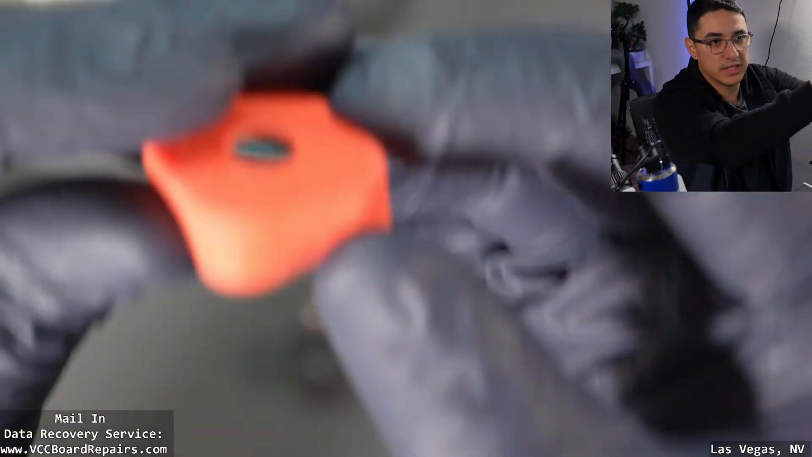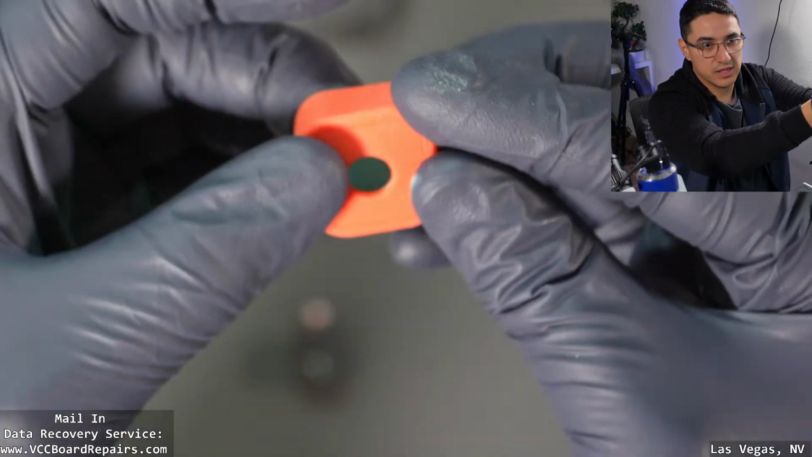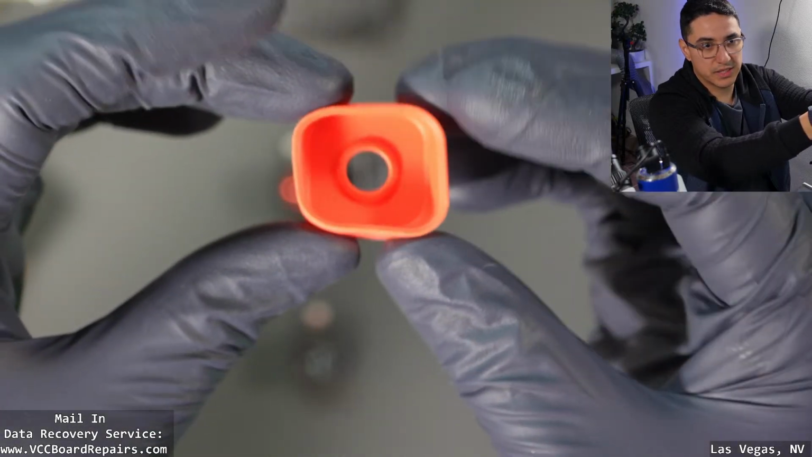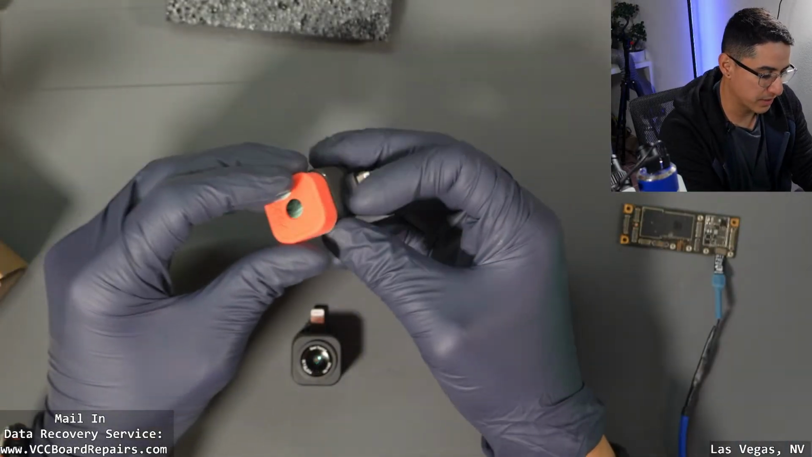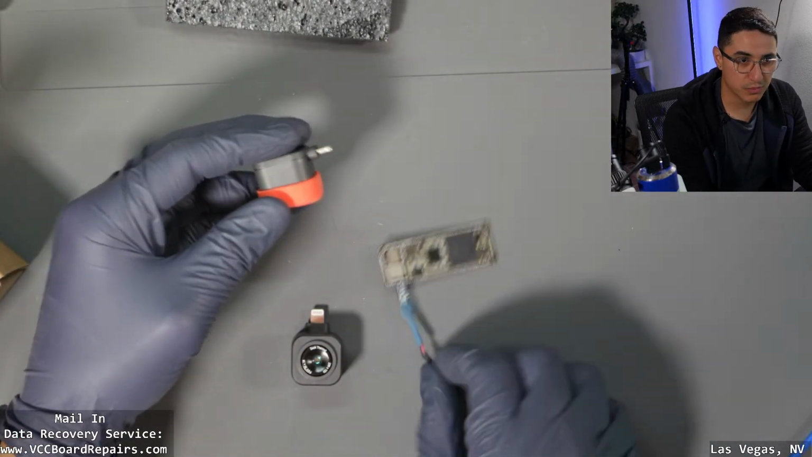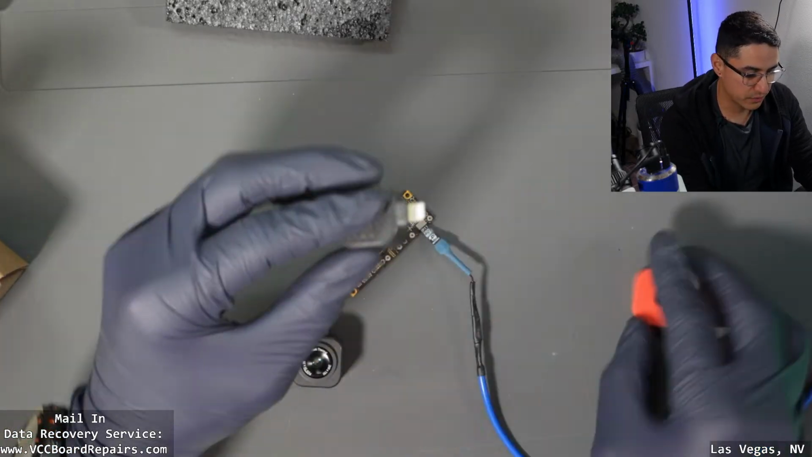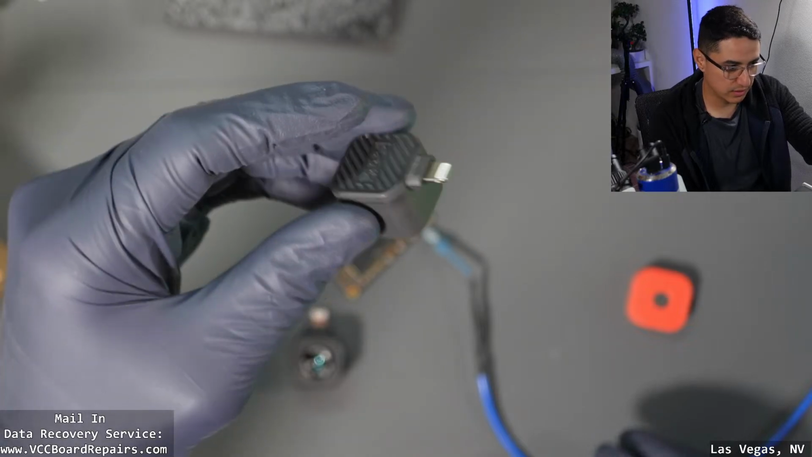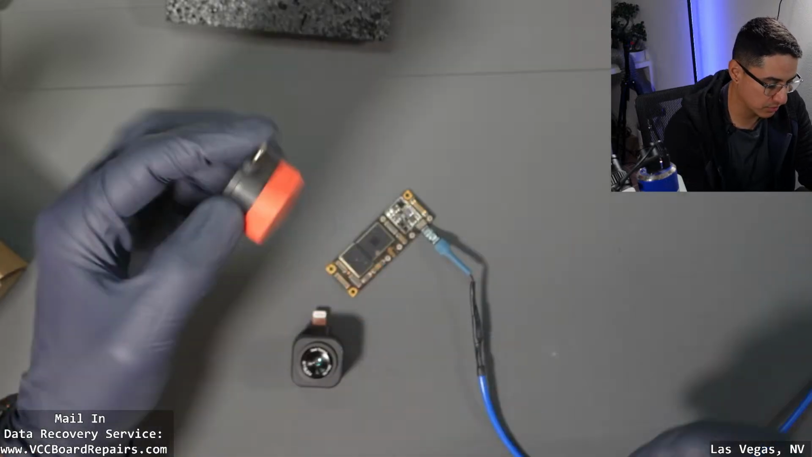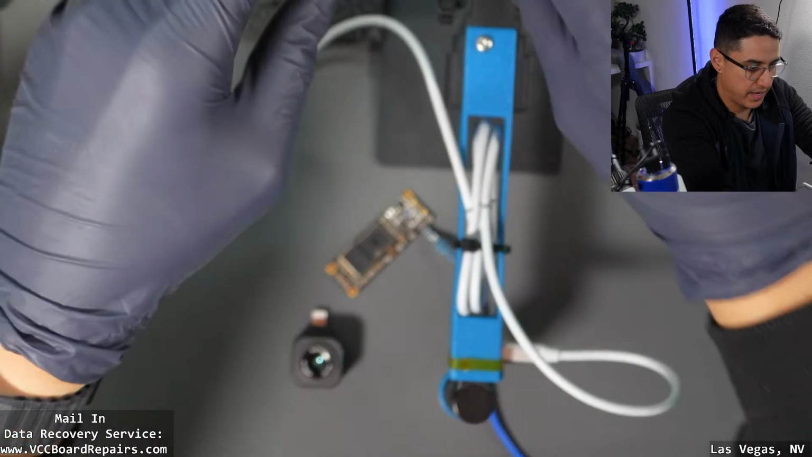Now, the thing about this macro lens, since it is a little silicone thing, if you push too much, you can pop the lens out by accident and lose it. So just be careful with that. I mean, typically I don't remove macro lenses. For like our field, you're always going to be working on a board that you're going to be really close to. So if you have this off, you basically have to be several inches away. I don't know the focal length on this specific camera, but at least on the Compact Pro, to be in focus without a macro lens, you got to be a good like 8 inches, I believe.